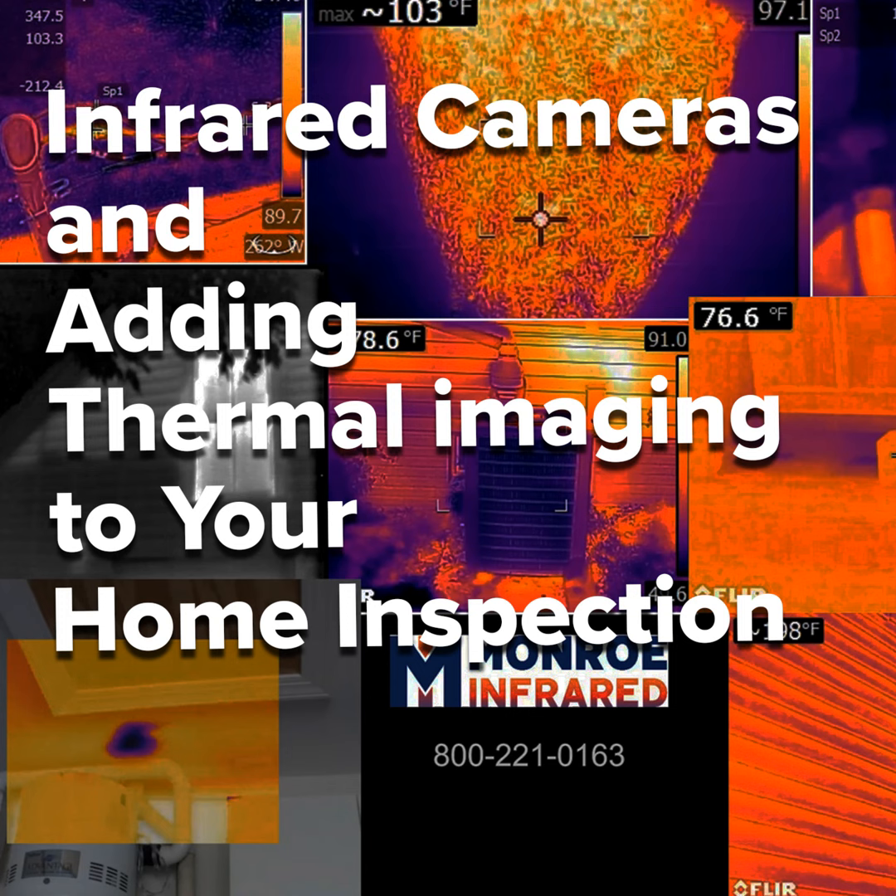My minimum recommendation is 160 by 120, but come to class or let's set up a Zoom one-on-one, whatever you want to do. I can show you the differences. And quite frankly, the more pixels there are, you'll be a lot happier with the camera.